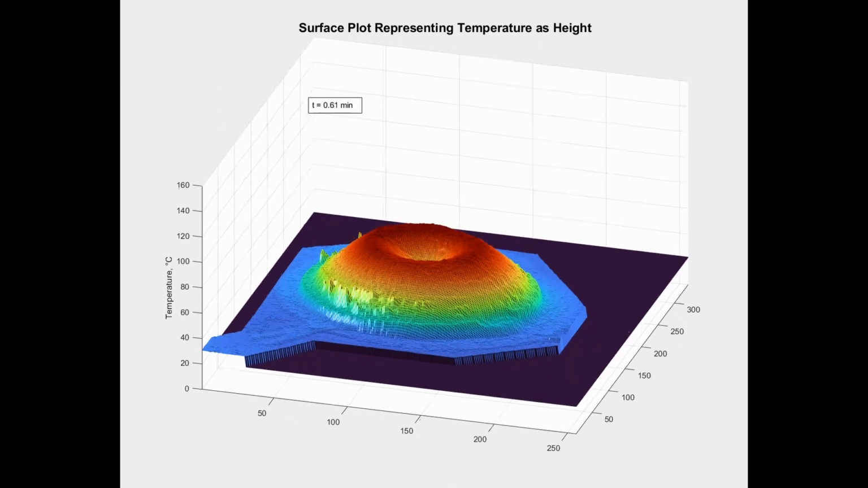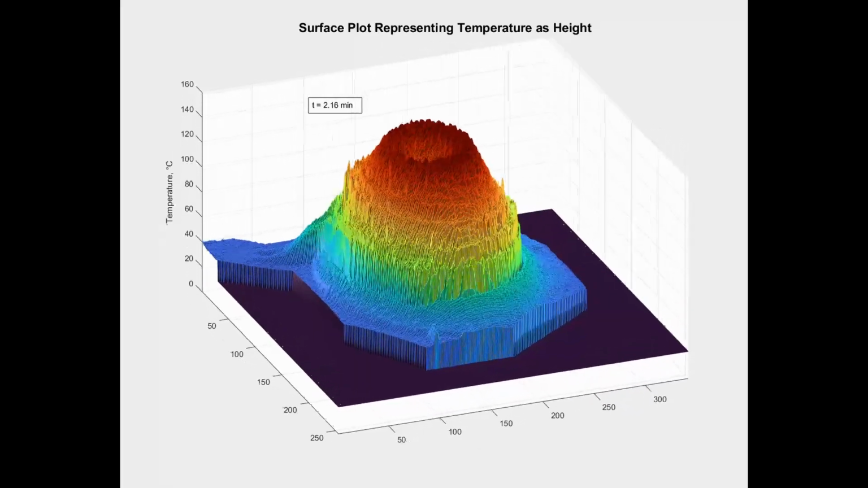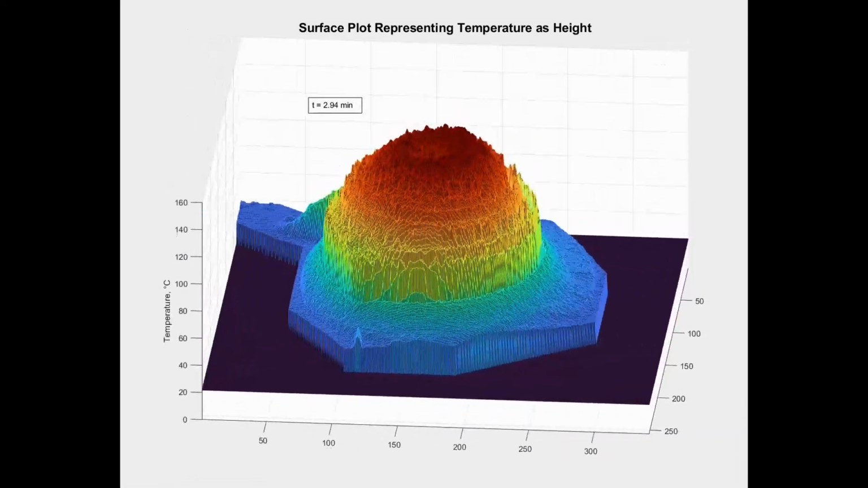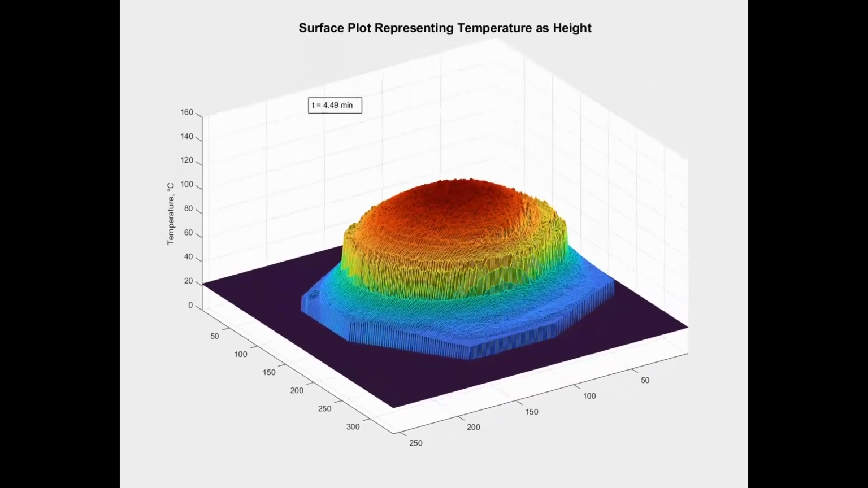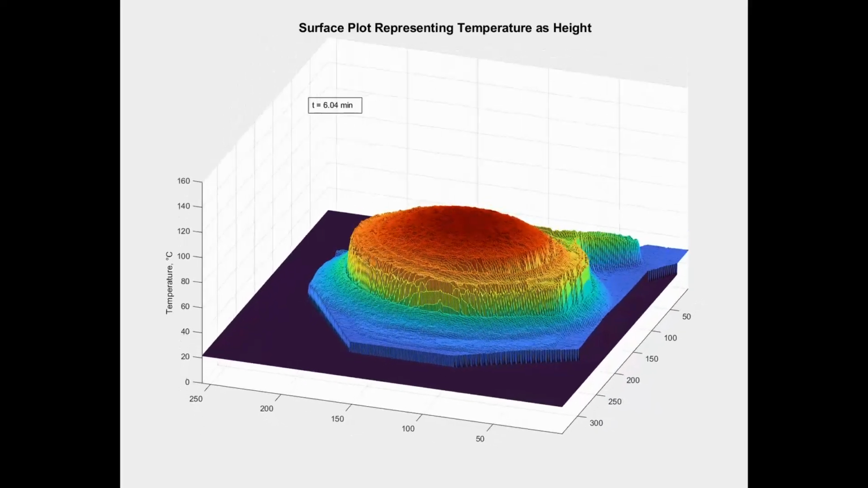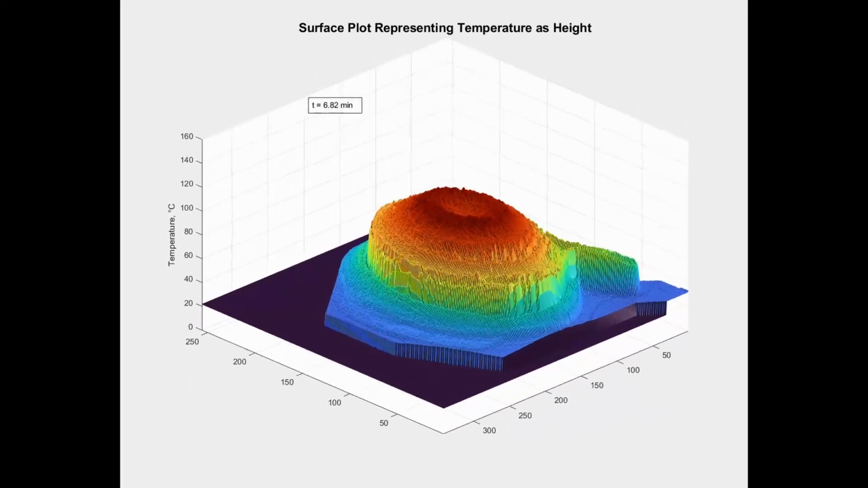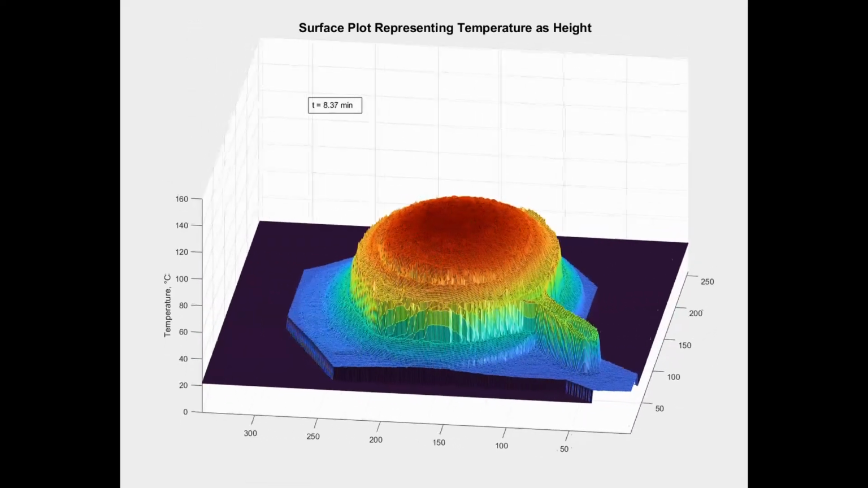Height as temperature is a method that allows a 3-dimensional representation of the temperature field. Sometimes this makes it easier to see how the temperature is changing over time. To enhance this visualization, we colorized it. In this case, it's clear when the thermal system hits its peak temperature and when it enters the control band. We can also see the action of the thermal control by the height pulsations.